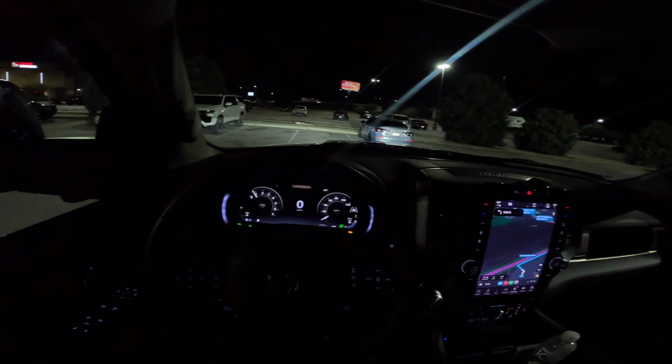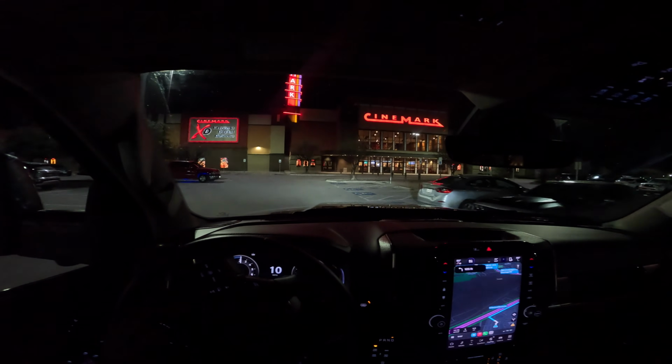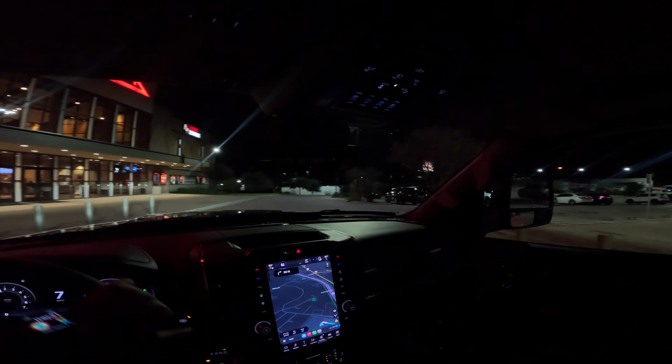Let the RPM settle, but I'm very curious what that check light is. Here we go. See if the truck is driving any different. I will tell you though, this thing sounds amazing as you heard it.